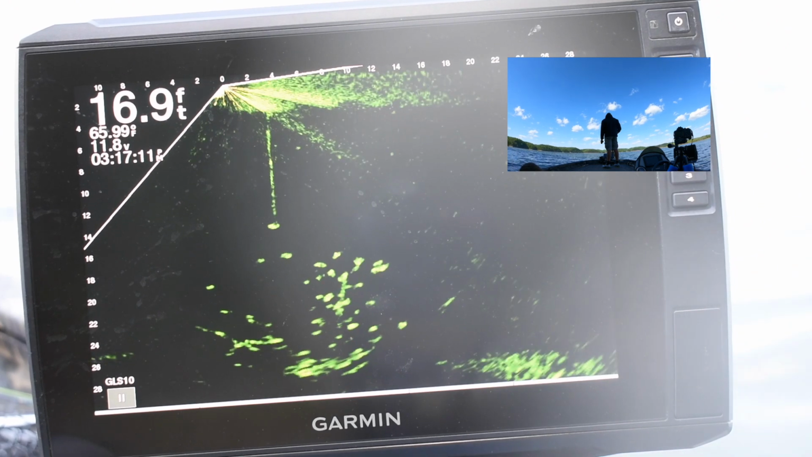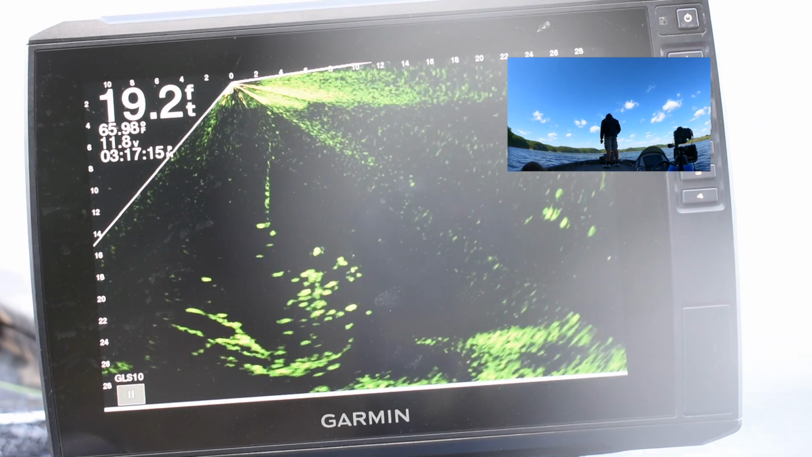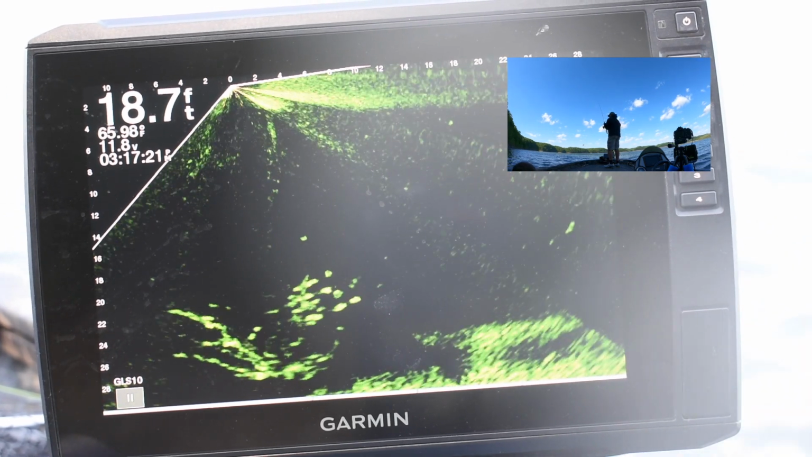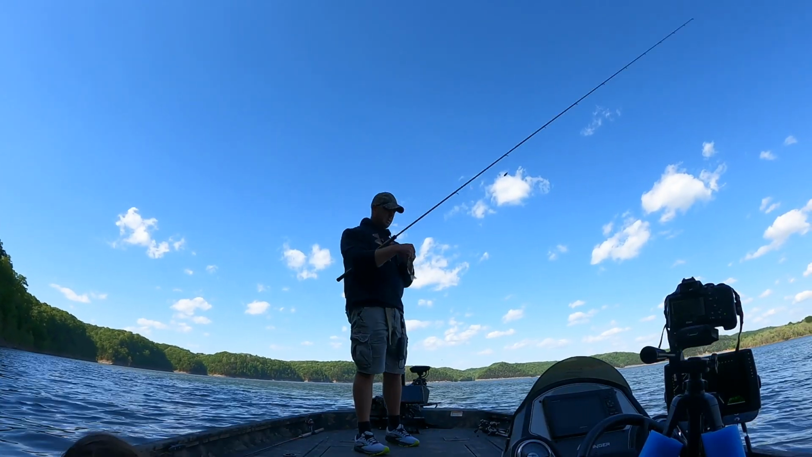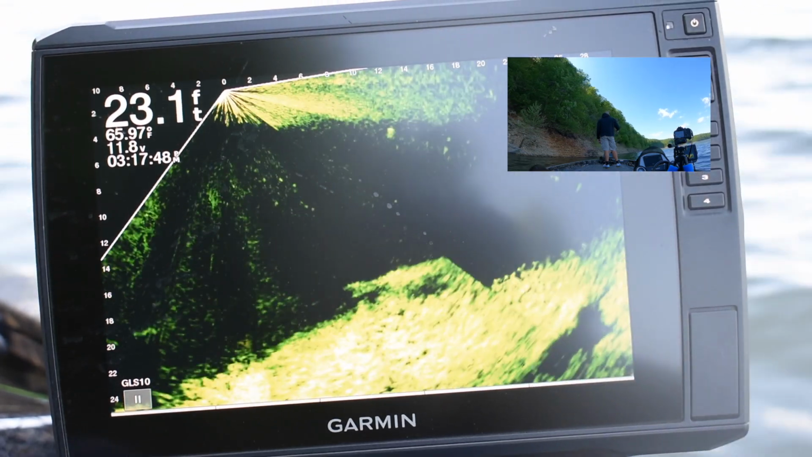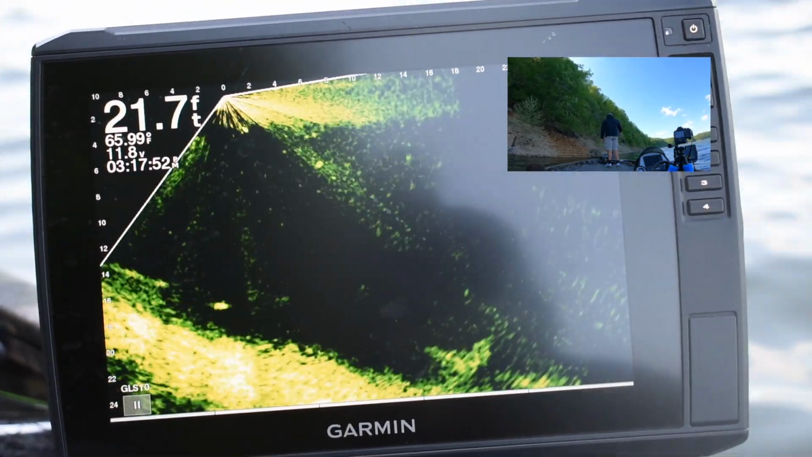I think this actually might be a little bit deeper. It says it's 17 feet. Actually, I think this here is a different piece. It's still not a whole lot of structure, just kind of like a stick. But I see another little fish, just not the quality of fish. So a lot of times whenever you have these little fish like that anywhere, there's bigger ones closer, but they're going to be holding to a different piece of structure.